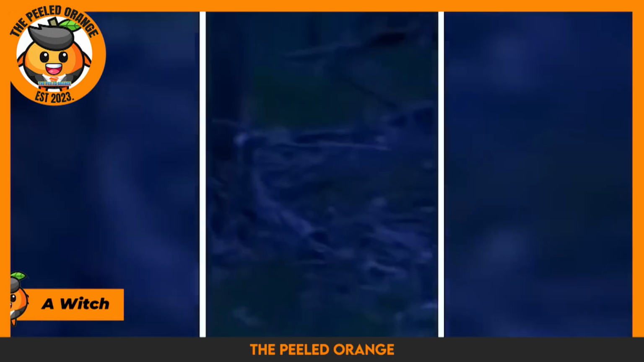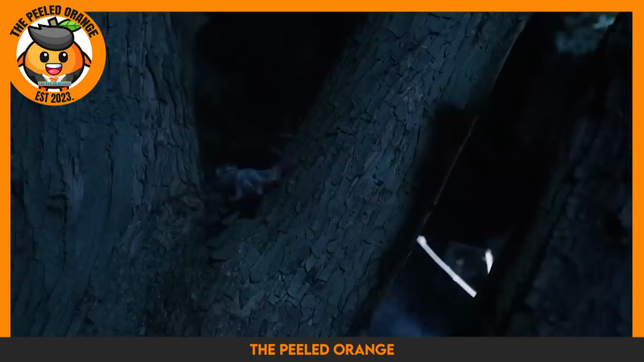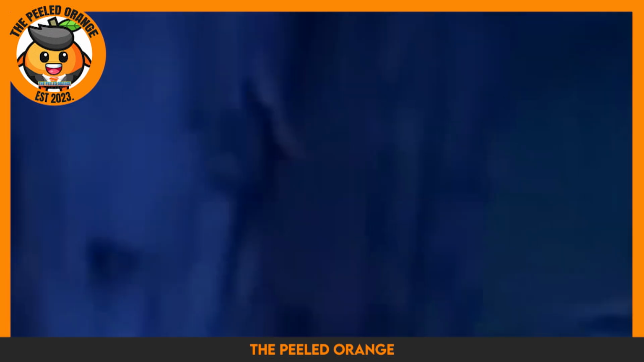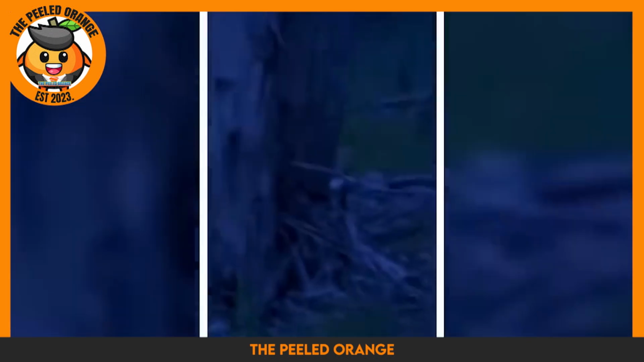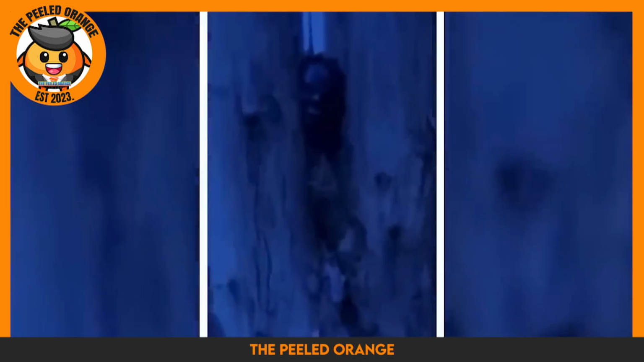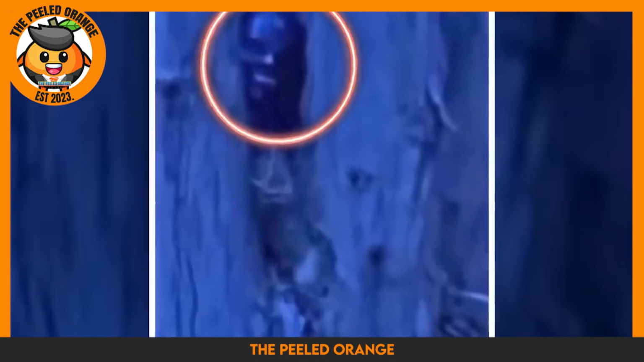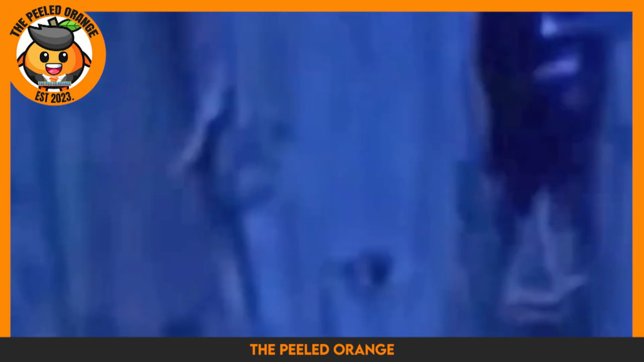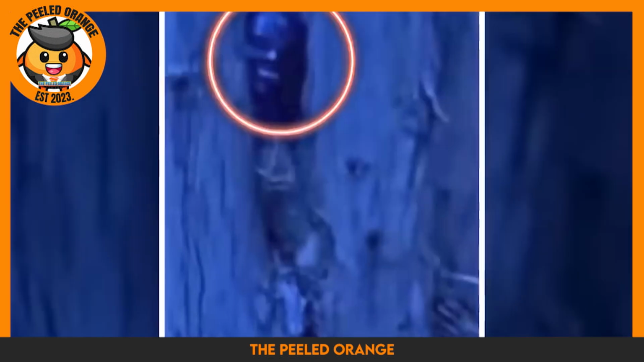Next up, we have a witch in a spooky video captured in the woods. A man is recording his surroundings when suddenly he pans the camera to the left and reveals a terrifying sight. Between the branches of a tree stands a witch-like figure staring straight at the camera with an eerie smile. The whole scene looks like something straight out of a horror movie, and it's enough to give anyone the chills. It's unclear what the being is or where it came from. But one thing's for sure, this is not an encounter anyone would want to have in real life.